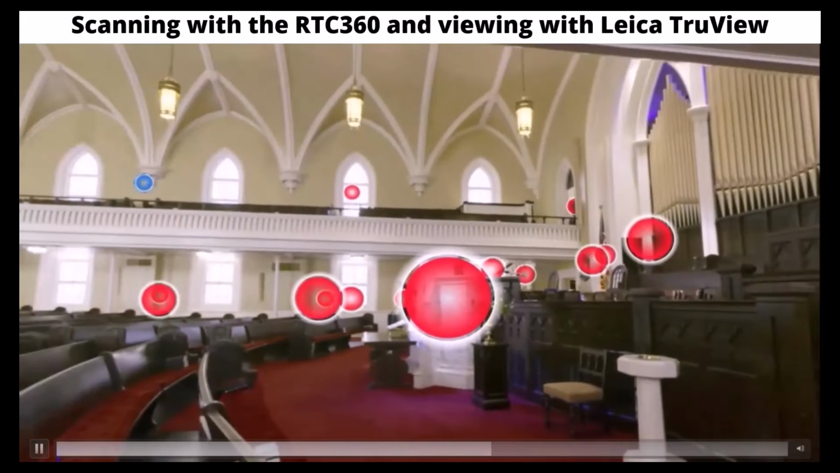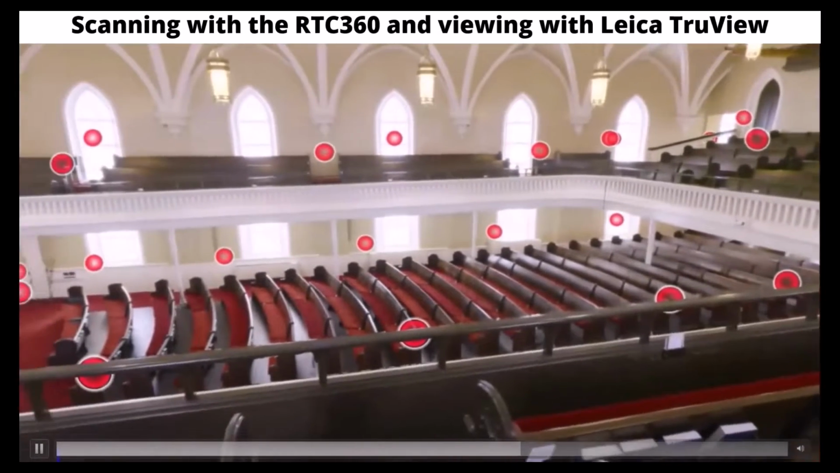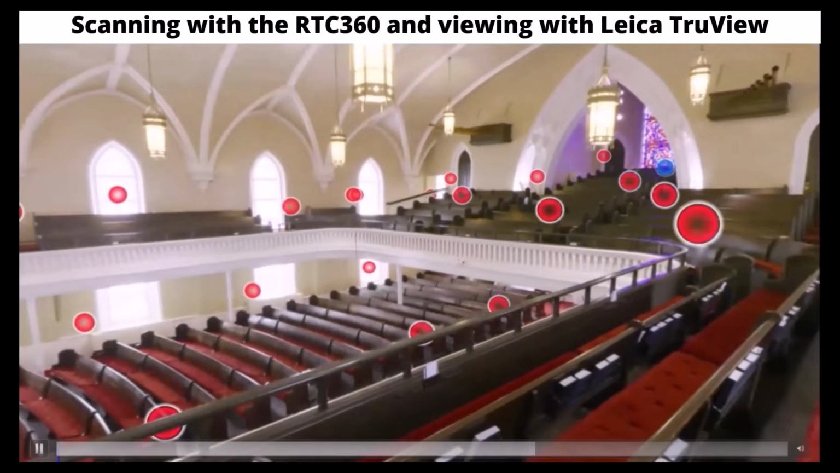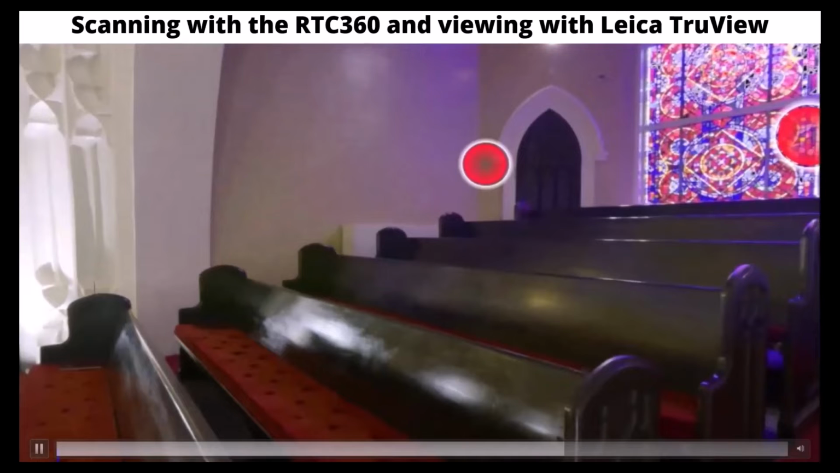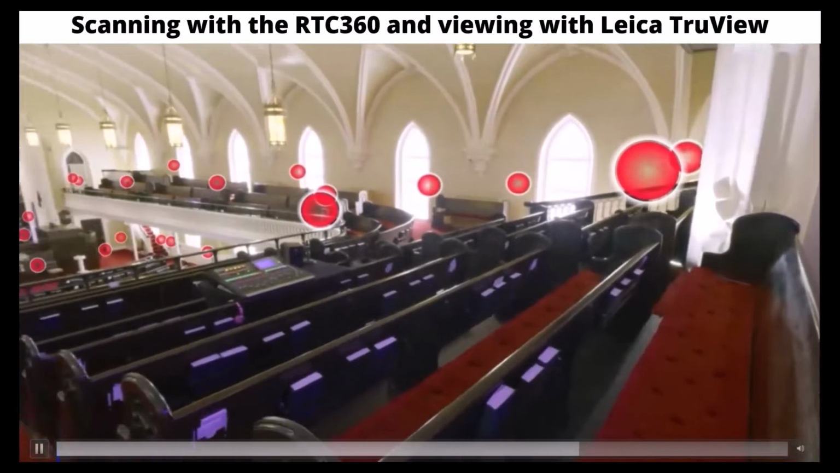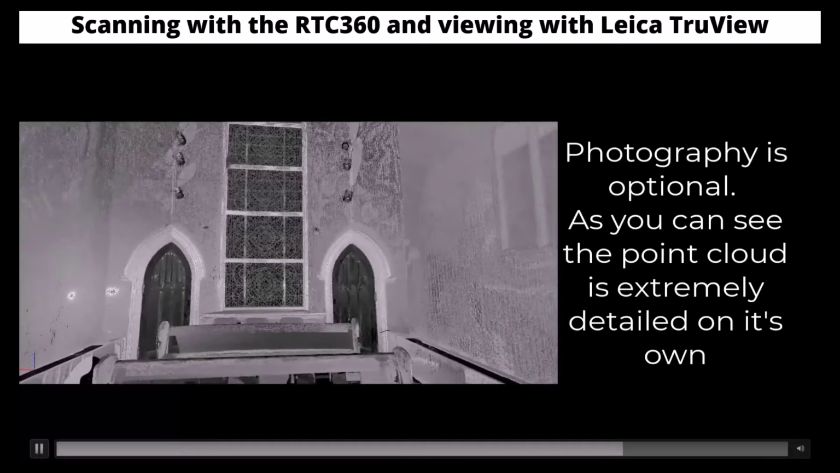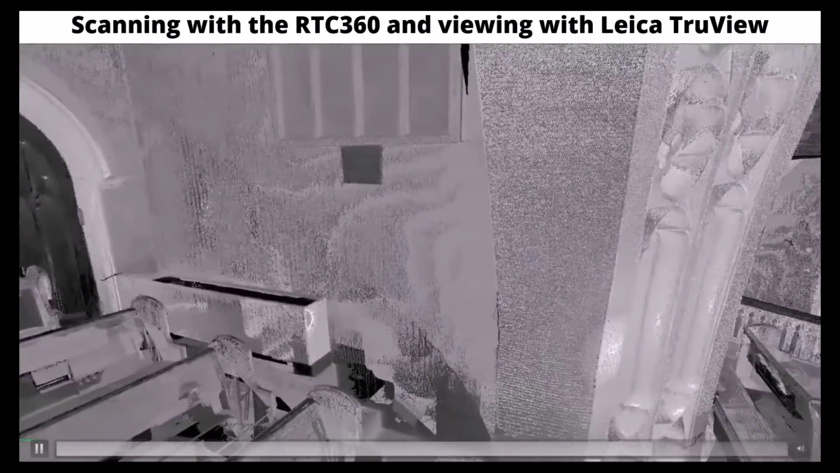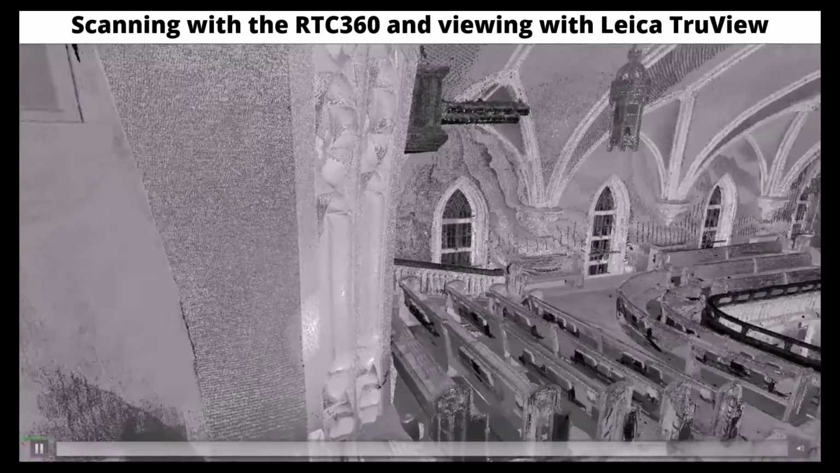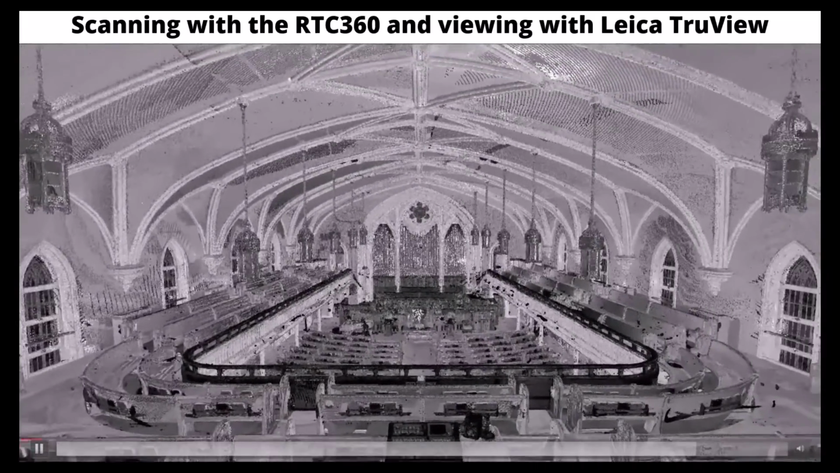The RTC 360 can also scan in complete darkness. It can also scan without photography. Here we see the point cloud data by itself without the photography. Measurements can be gathered from the point clouds using the TruView software that is a free software from Leica. It can be as simple as clicking 2 points to get a measurement.